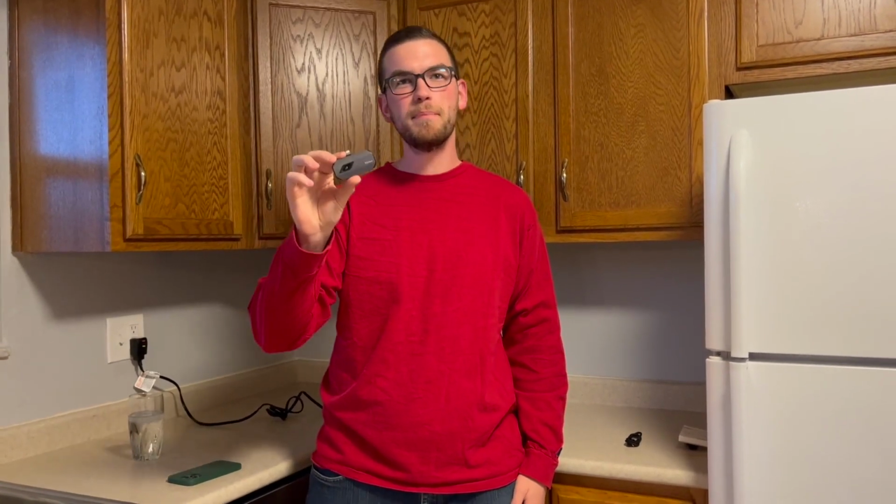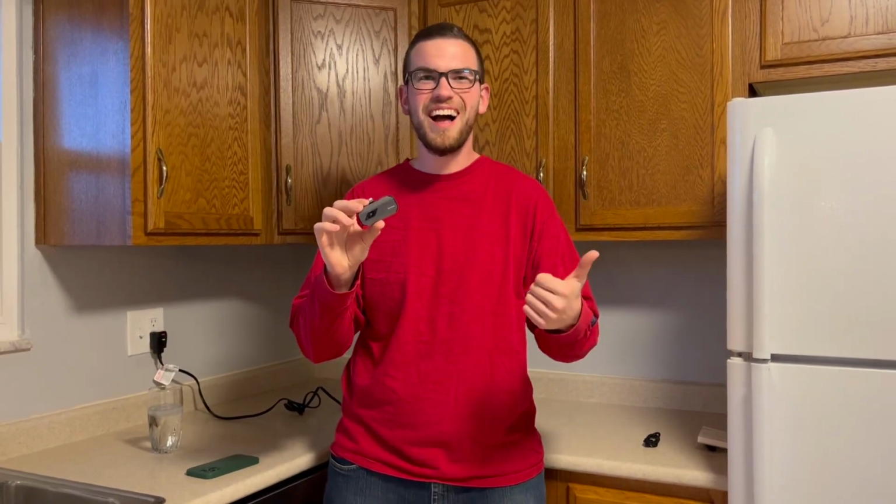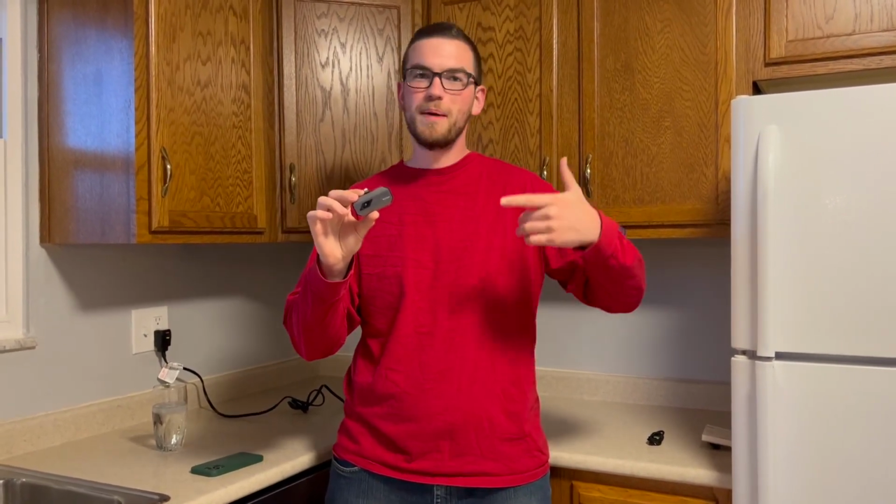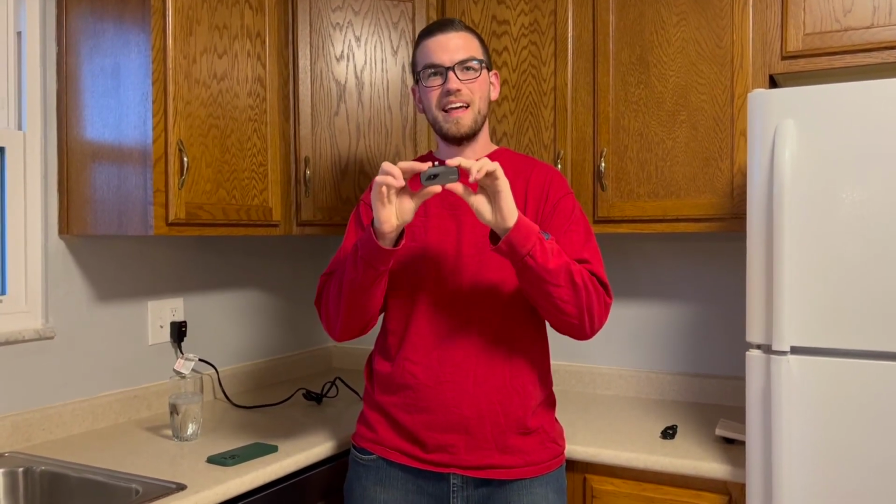Today we're going to be taking a look at this TOPDON TC002 thermal imaging camera for iPhones. Now there are tons of uses for thermal imaging cameras, whether you're a contractor or a home inspector, an engineer, a mechanic, or even just a homeowner. There are lots of great uses for something like this.